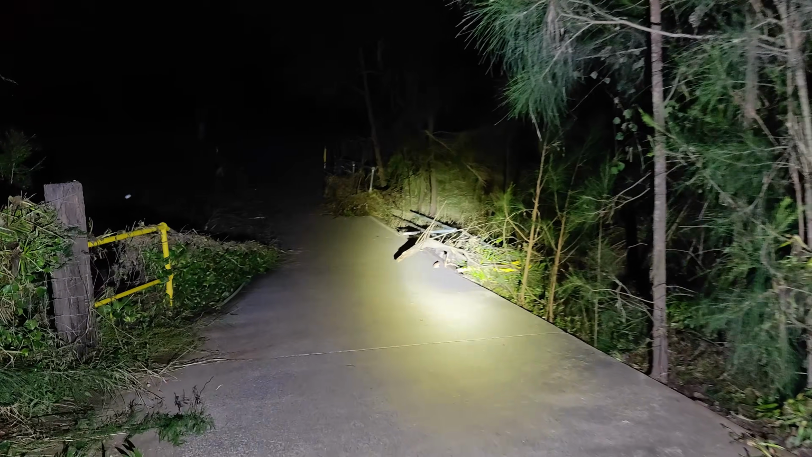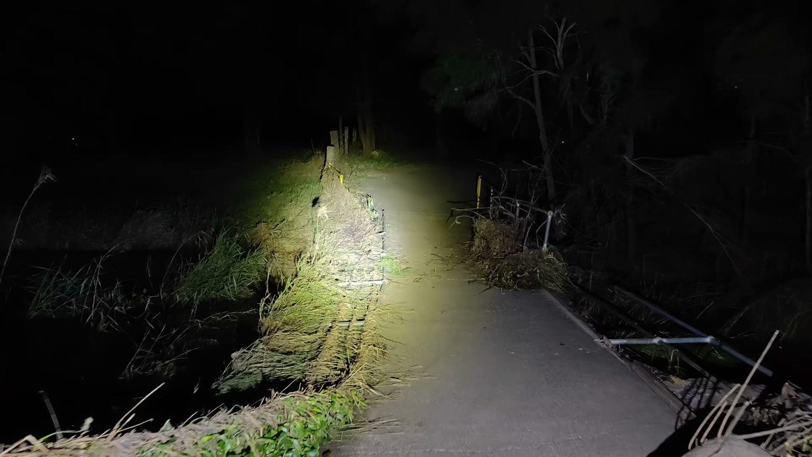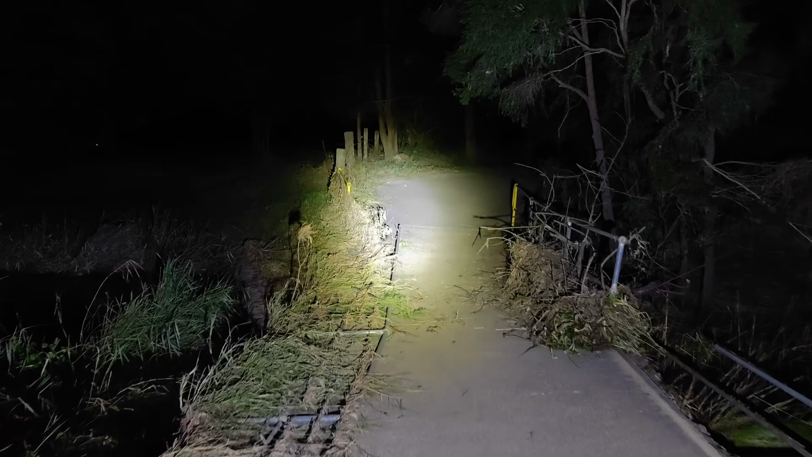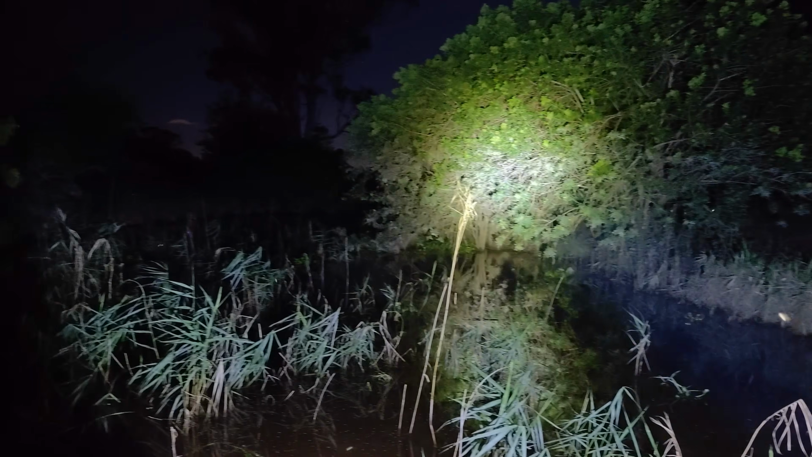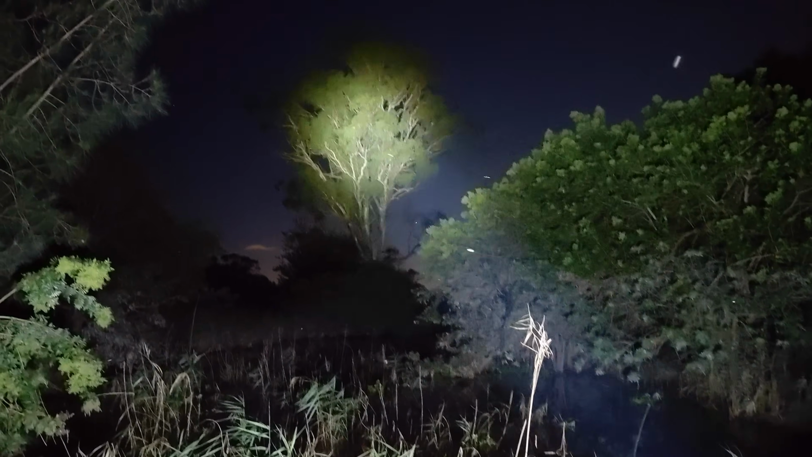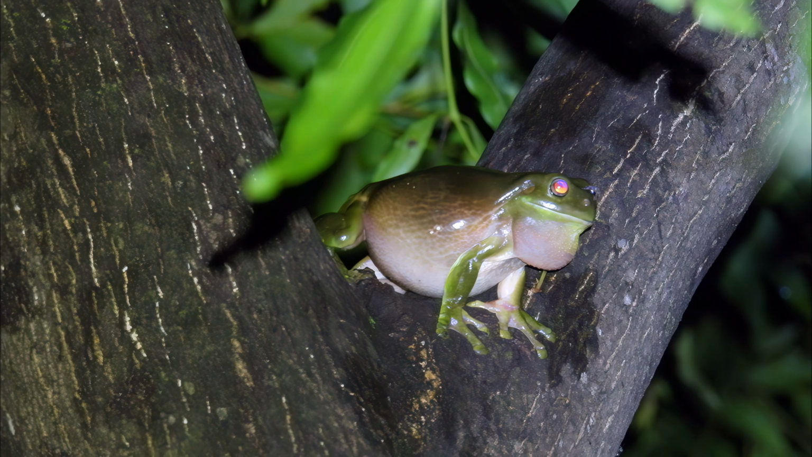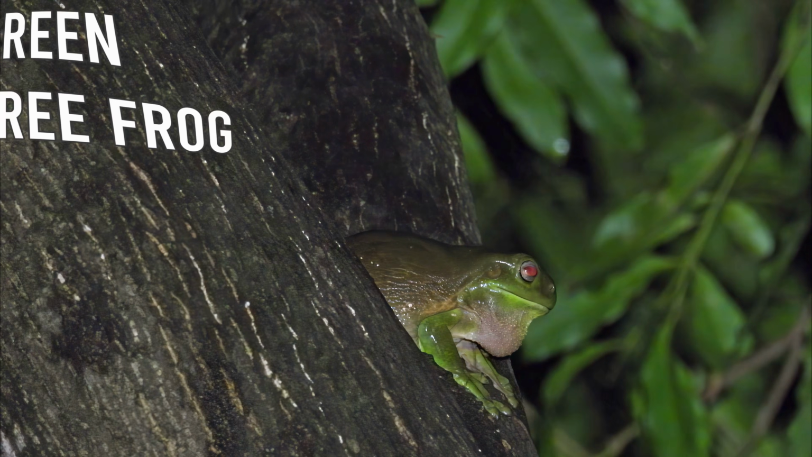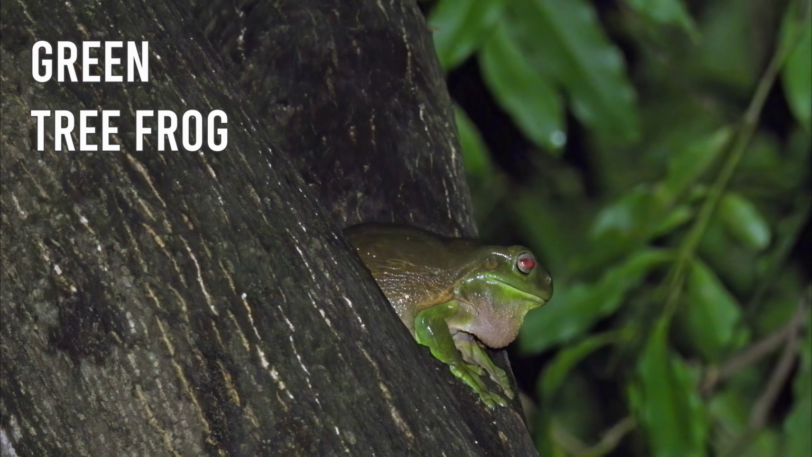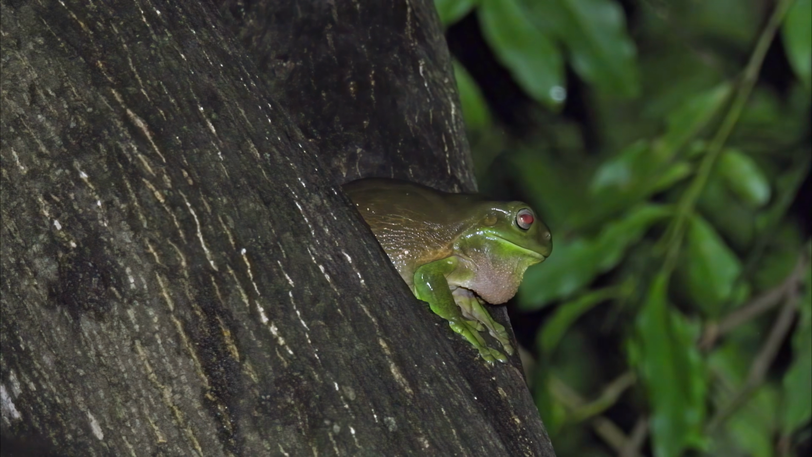Okay, we're approaching the creek crossing. Oh, it looks like the recent heavy rains have wiped out the fences. There's bound to be still some wildlife hanging around here though. In fact, I can hear something strange right now. That performance was the green tree frog's advertising song. These frogs can change colour from bright green to brown. This is so they can better blend into the environment.